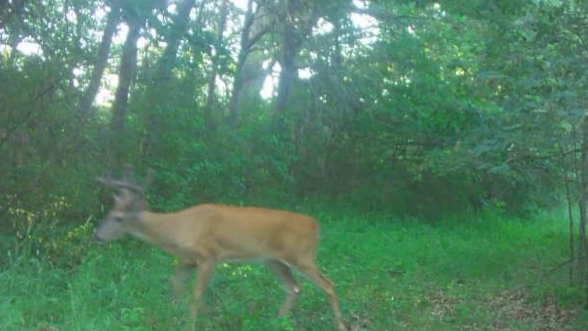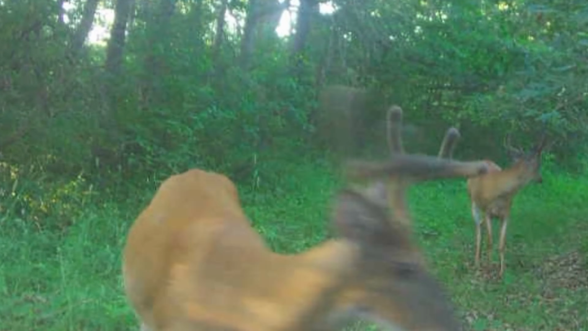There's a buck, July 1st, nice buck. There's a couple other nice bucks right in this area. And like I said, I hope they start a scrape right there. Everybody's looking up at that limb. Maybe I'll start an artificial scrape right there.